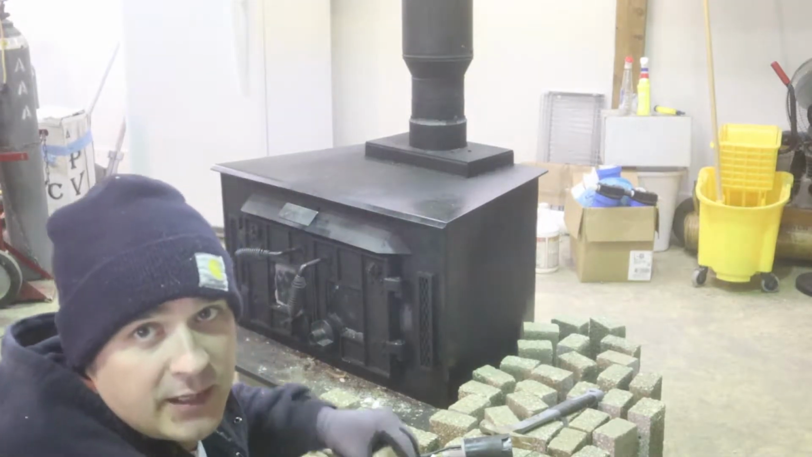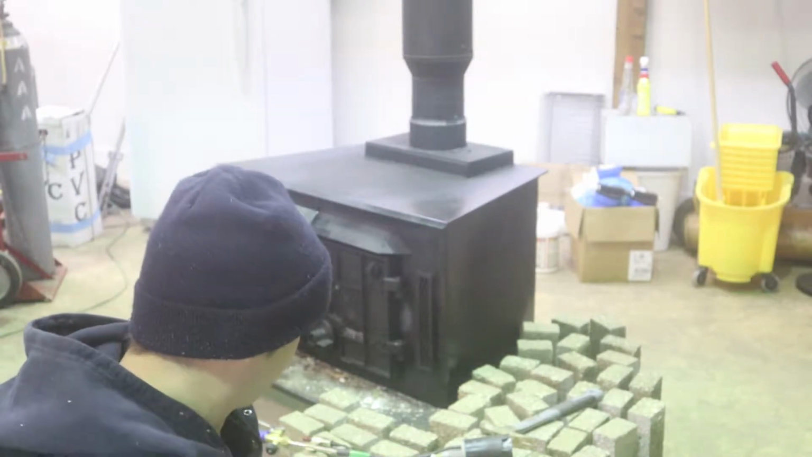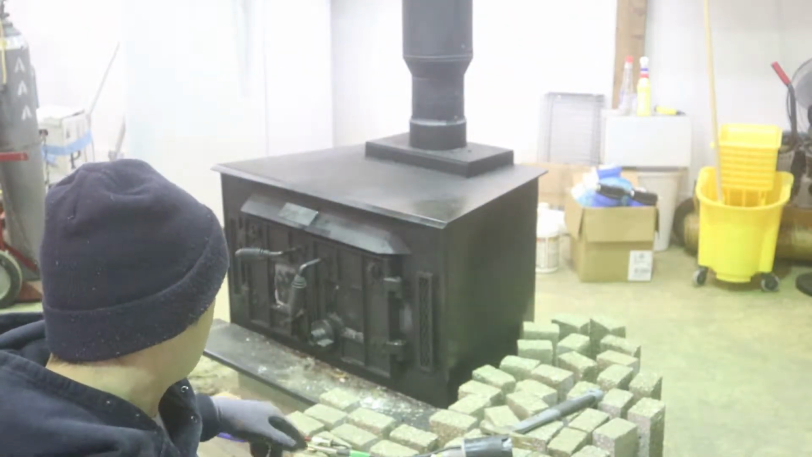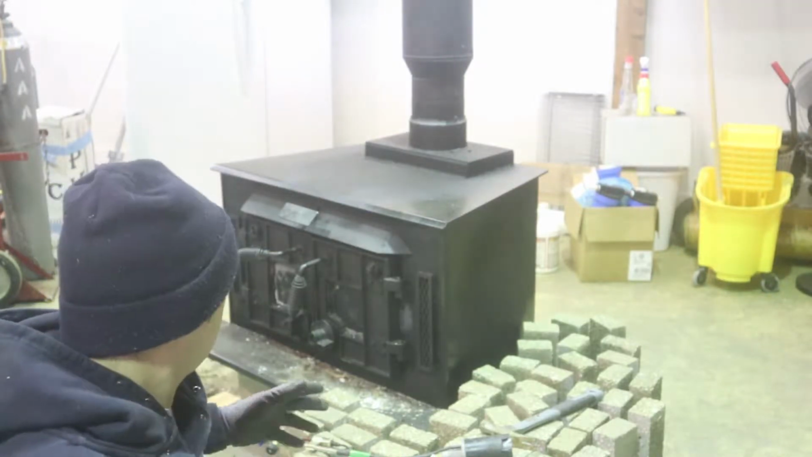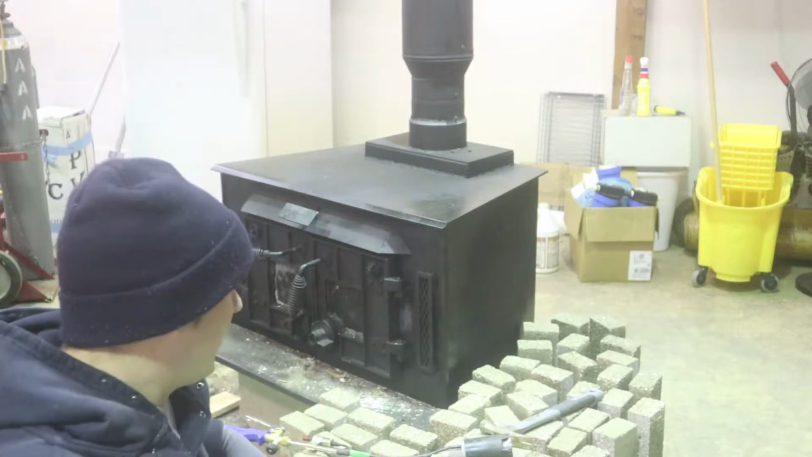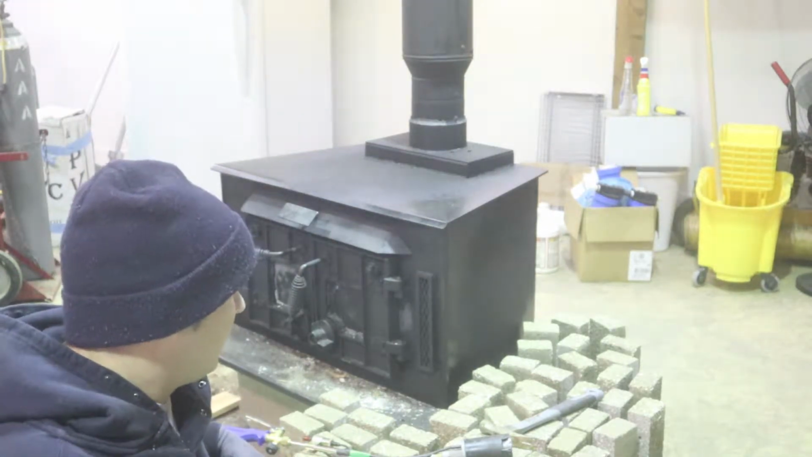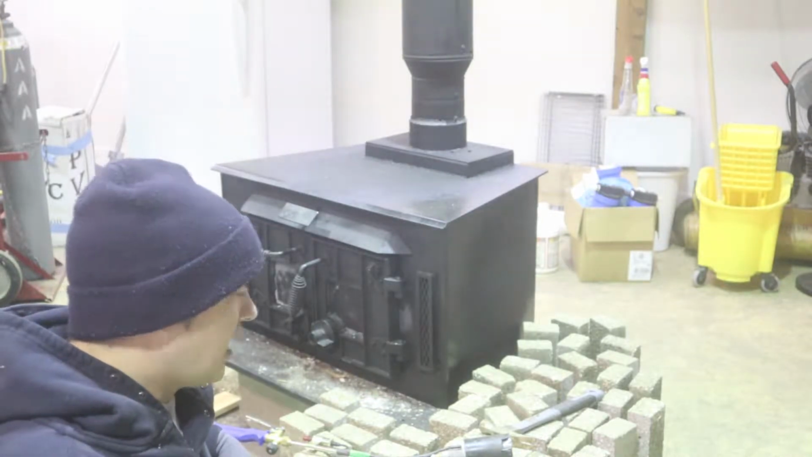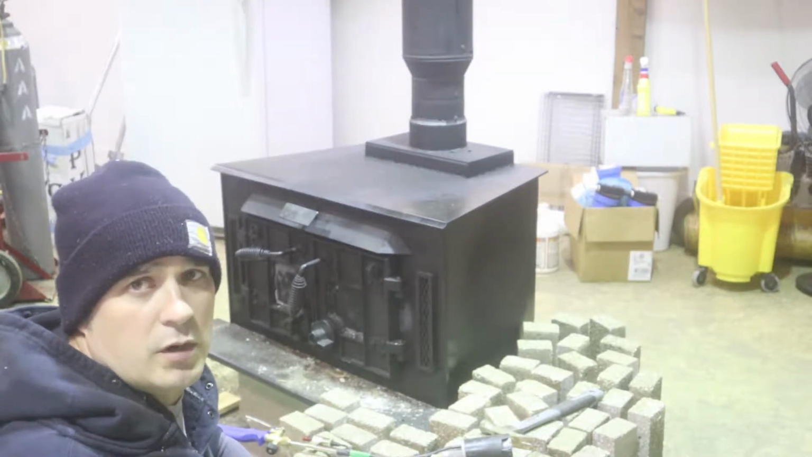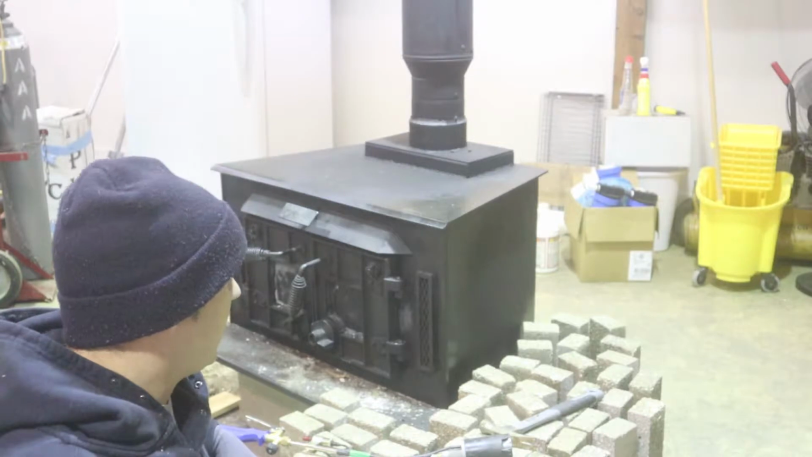Now earlier you saw me cut all these blocks. They're all 16 by 4 now. So I'm going to stack these around the wood burner, and that'll be the start of our heat sink. And we're just going to see how well they stack. If they stack nice, we'll just leave them as is. But if they don't, we'll mortar them together at some point. But we'll have to wait for a couple warmer days.